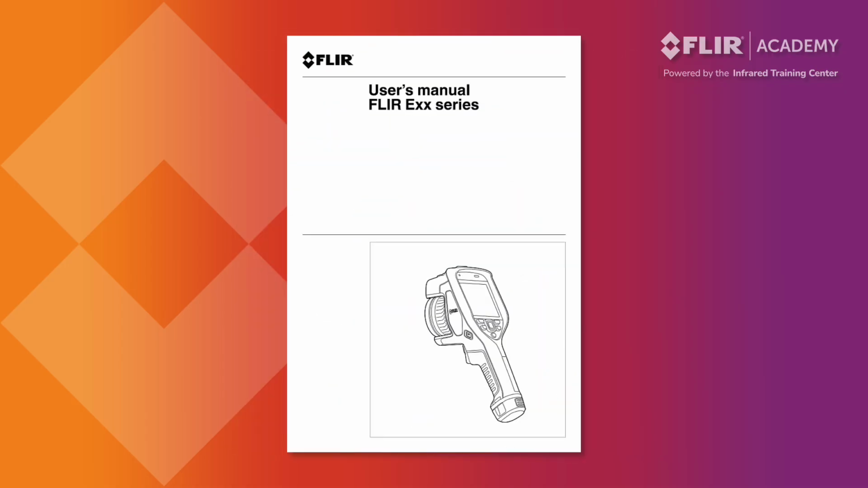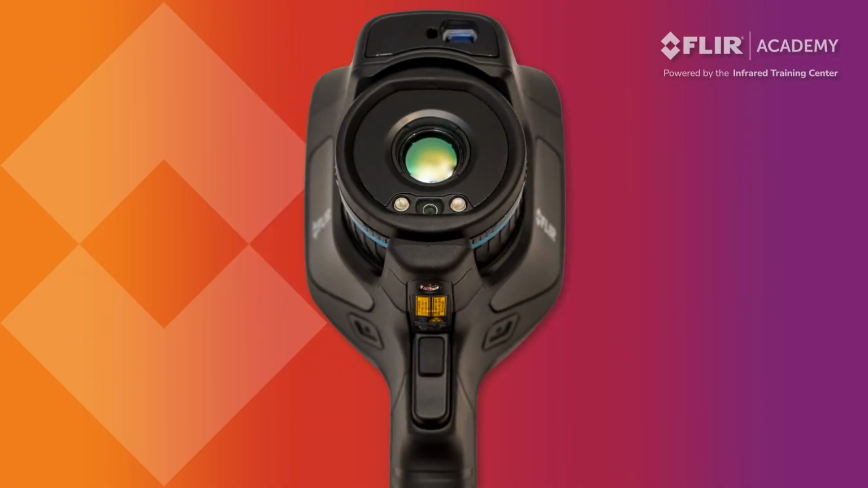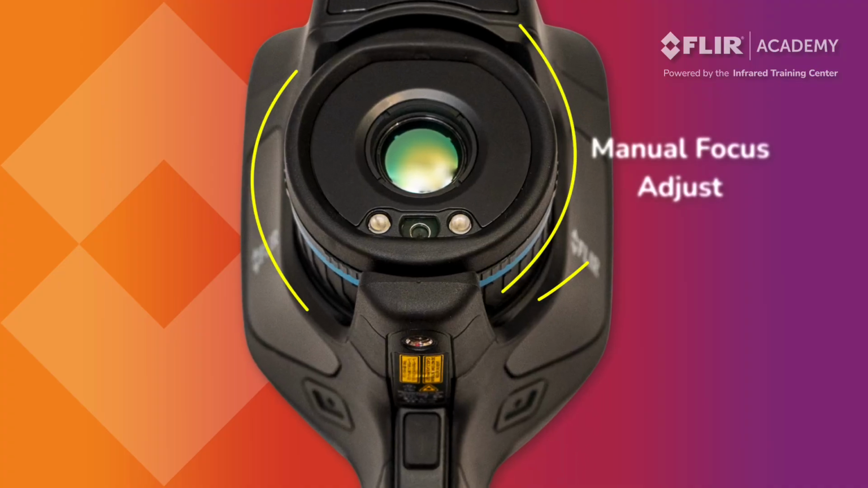Procedures on how to properly clean a lens can be found in your user manual. We recommend trying to clean the lens as little as possible, and be sure to use your lens cover whenever you put the camera down. Operators can use the focus ring to manually adjust the focus of the thermal image.